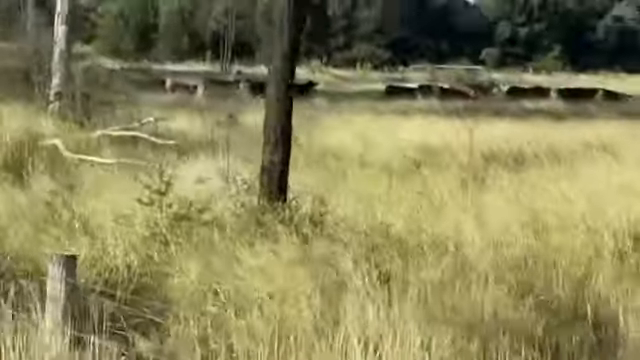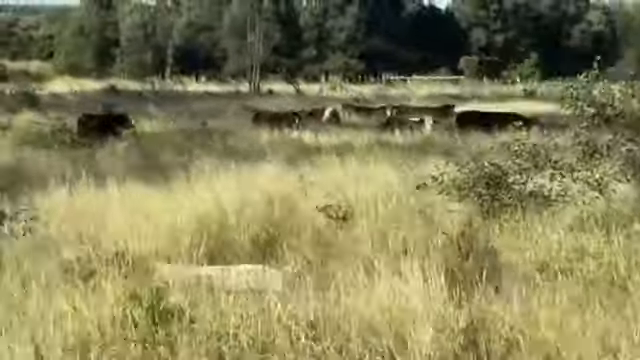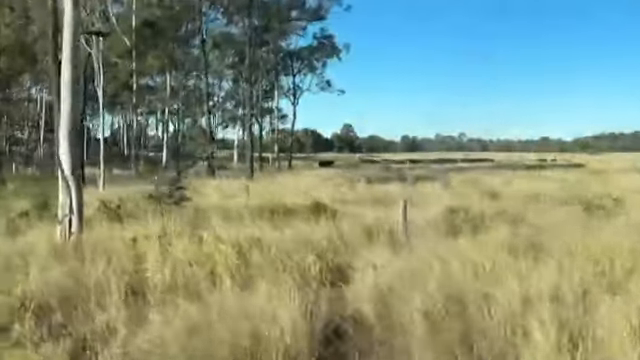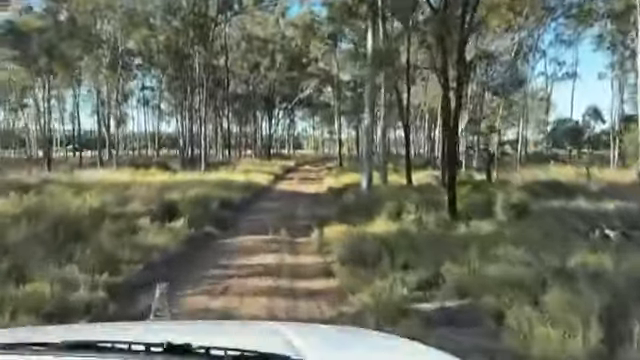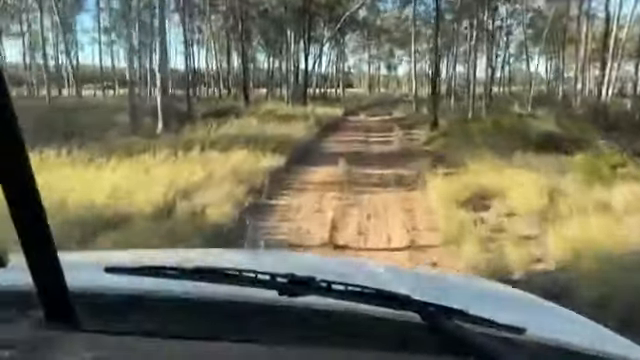Righto, the cattle have all found their way down to the bottom of the lane here. They should be happy there. They've got plenty of feed and they've got plenty of water. Go and bring another 2 loads down here to put with them, and they can live here for the rest of their lives, hopefully.